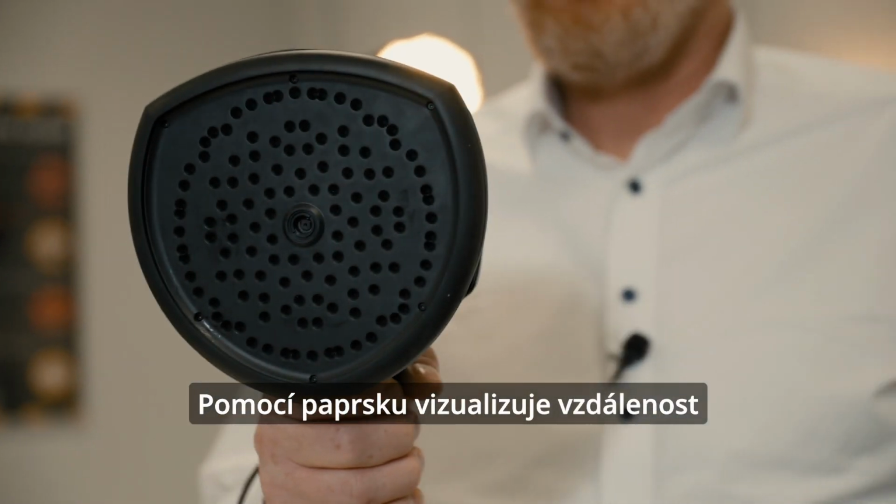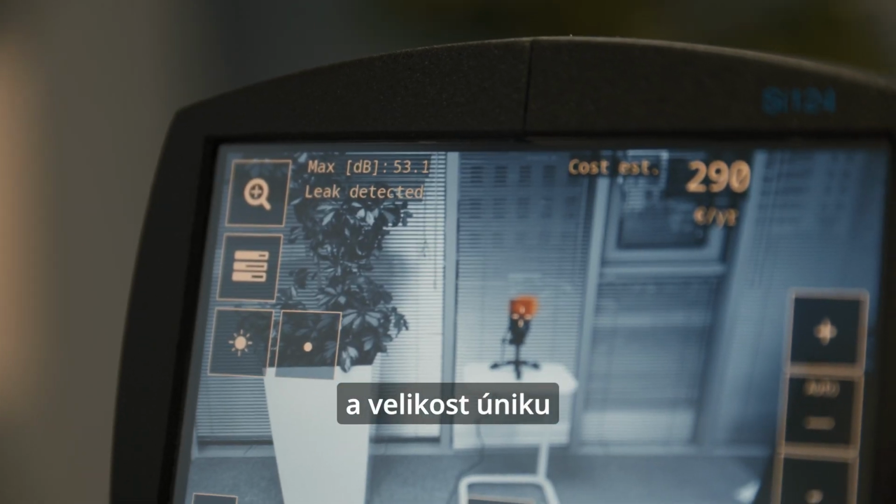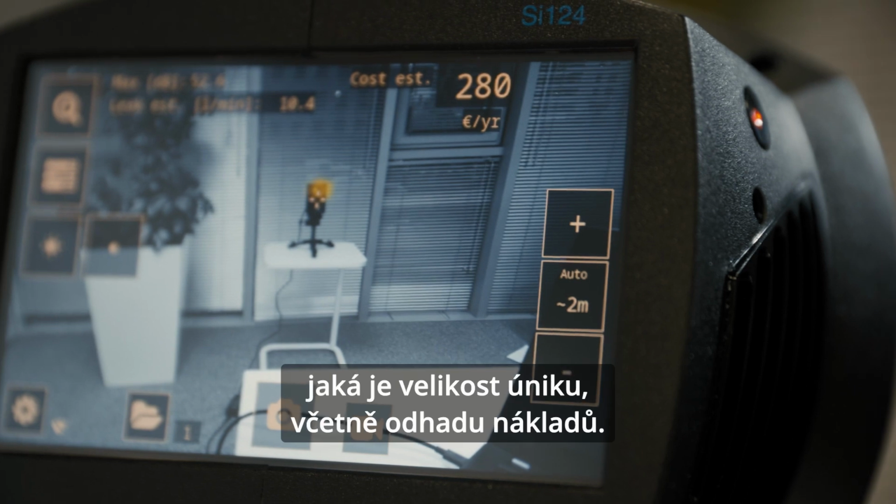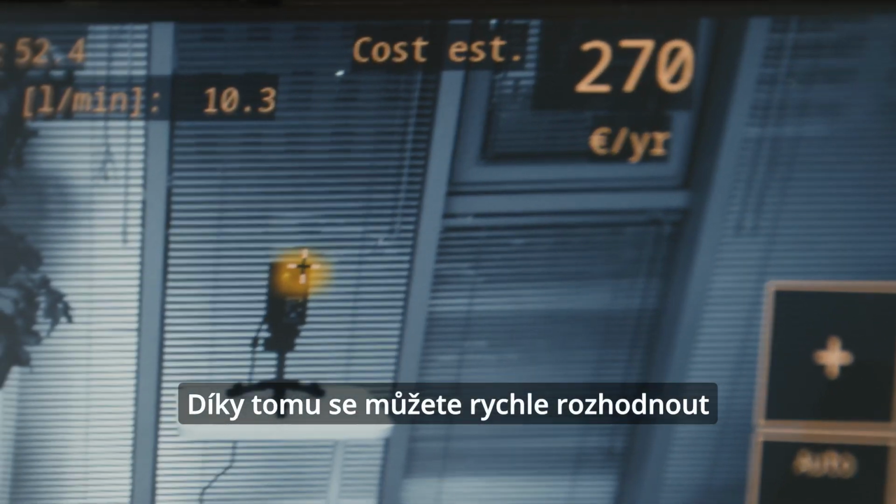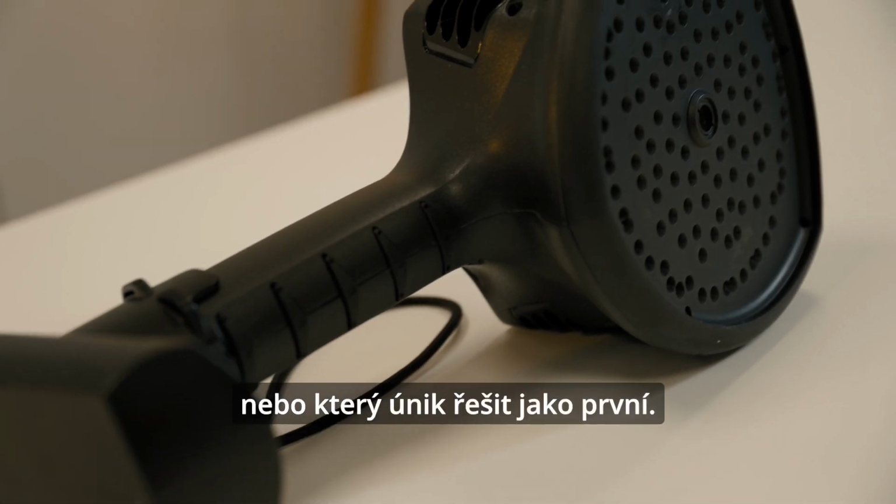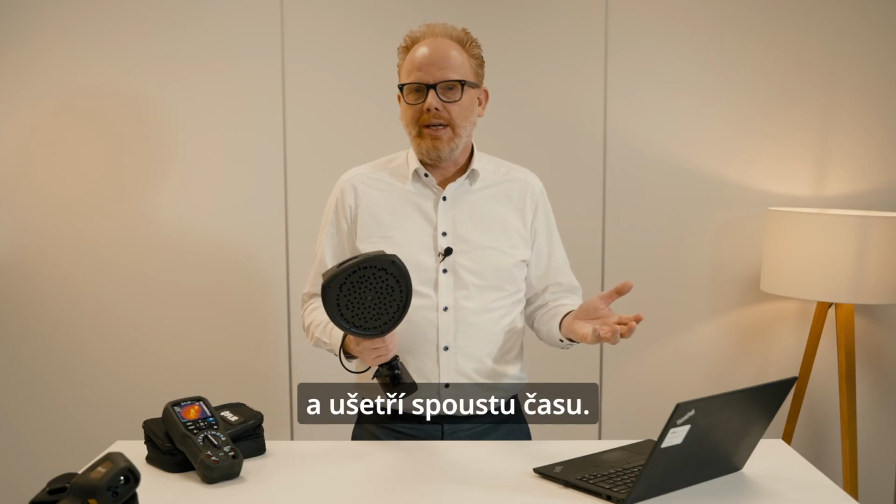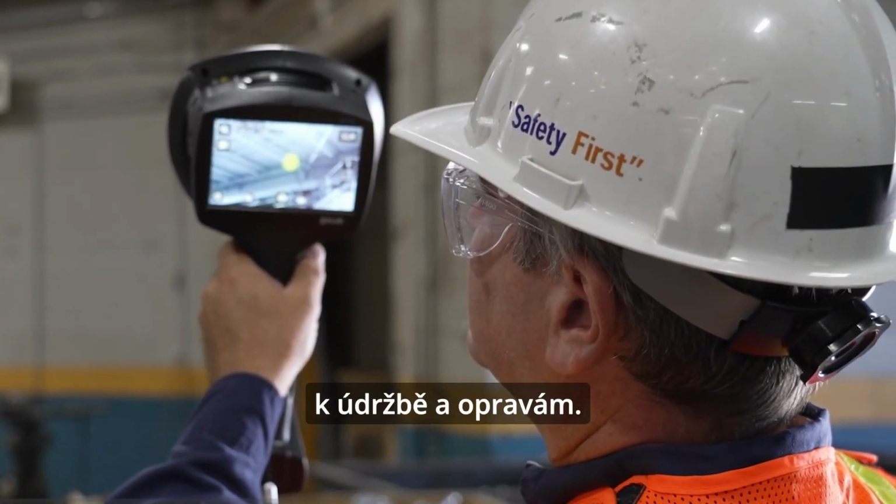Beamforming visualizes the distance and the size of the leak with these 124 microphones. And you will see directly on screen what the leak size is and what the estimated costs are. So this helps you make quick decisions for your maintenance, which is the leak you should prioritize. It makes your work life way easier and you will save a lot of time. The analytics provides actionable data for maintenance and repairs.